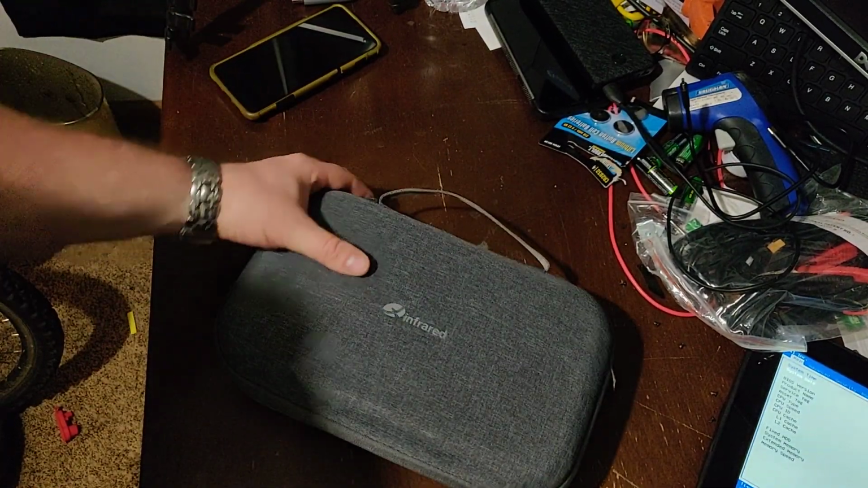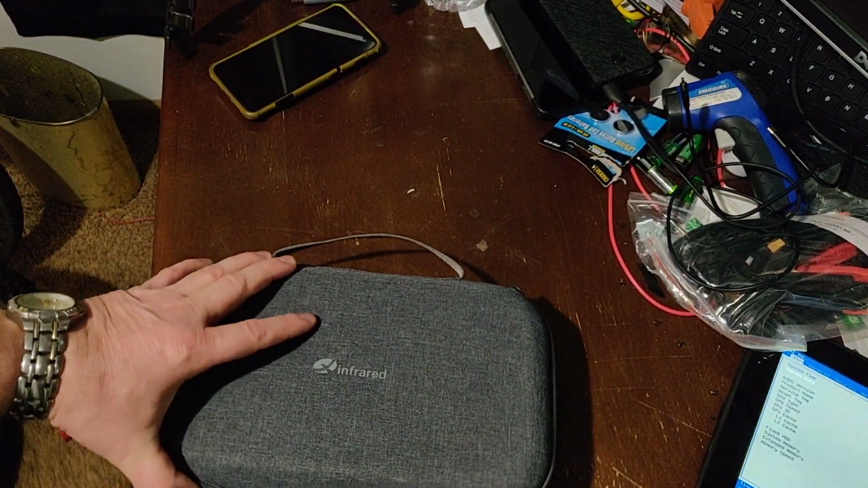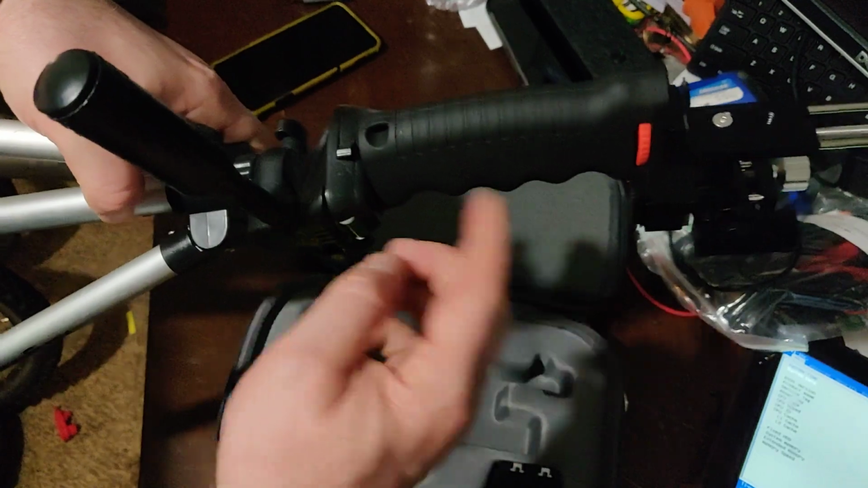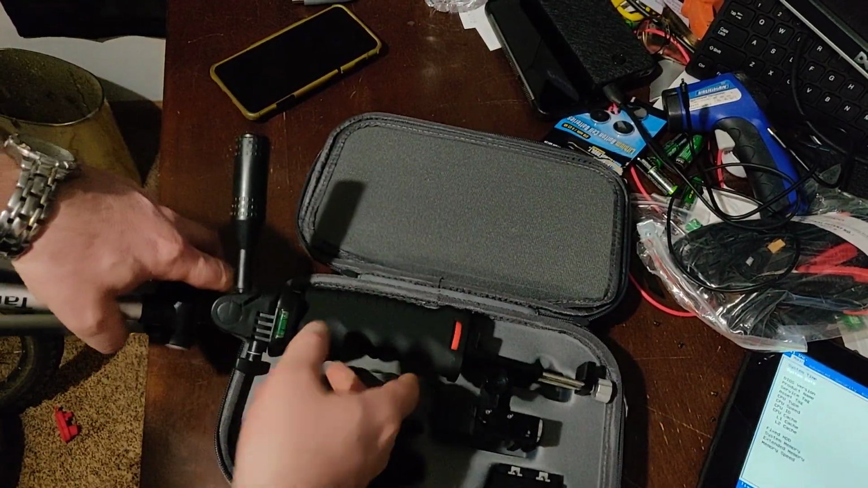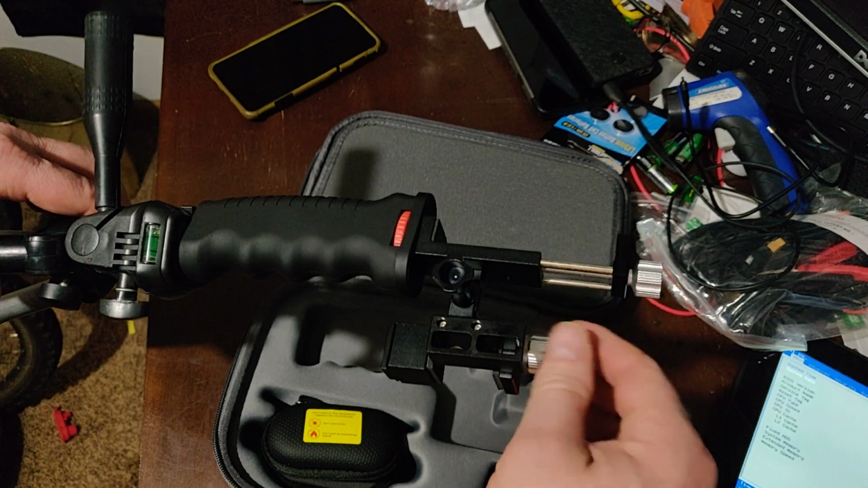So here's the case. It seems fairly nice, fairly sturdy. Got the zipper over here. We're going to go ahead and unzip this. I cheated. I'm getting tired of doing this, so I didn't put it all back in here. This handle belongs in there, but it won't fit with it all screwed together, and this takes forever to screw and unscrew, especially this one.